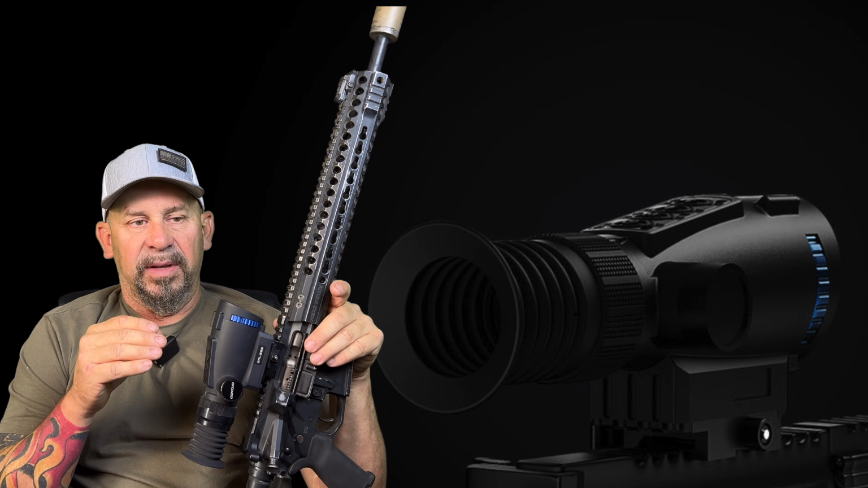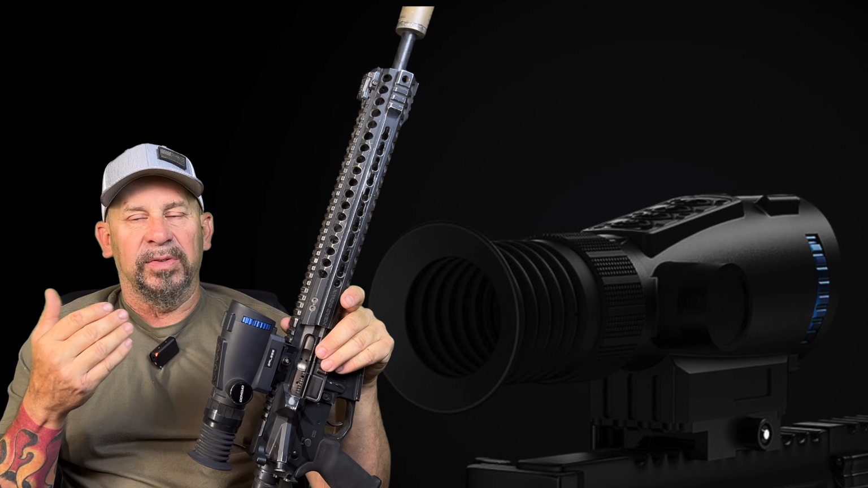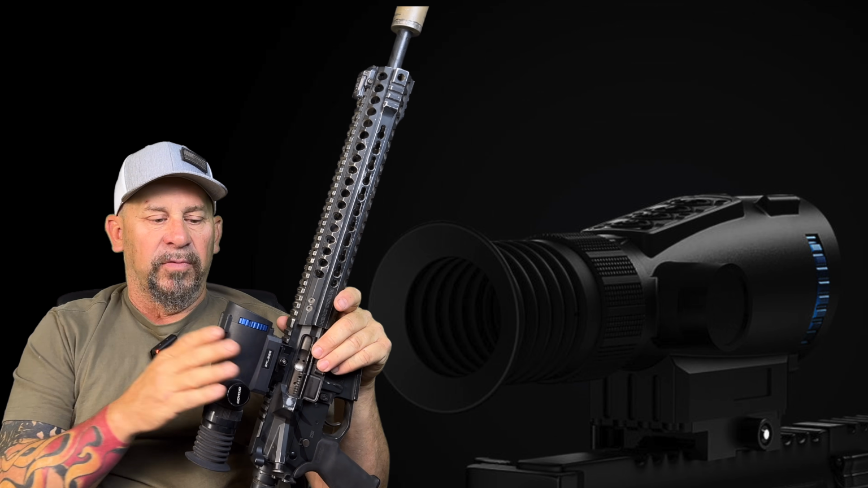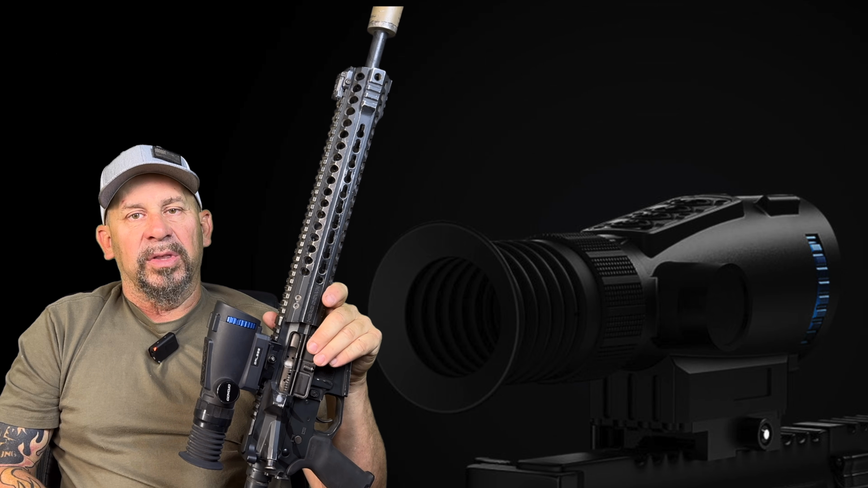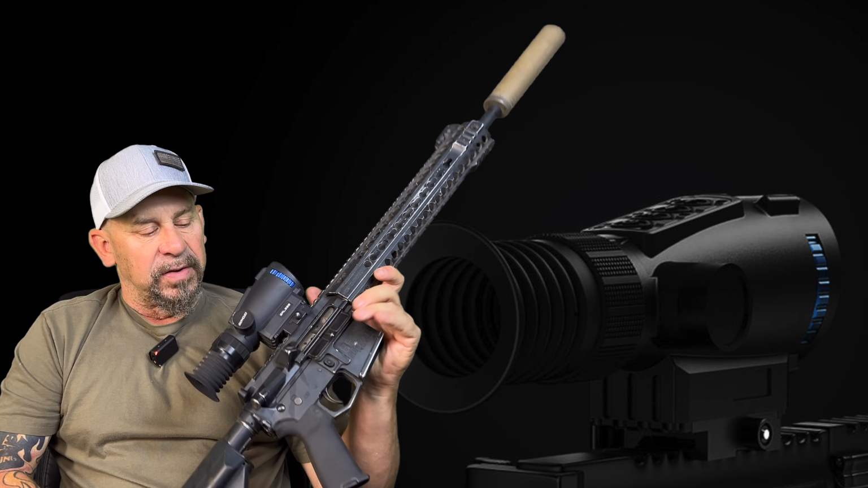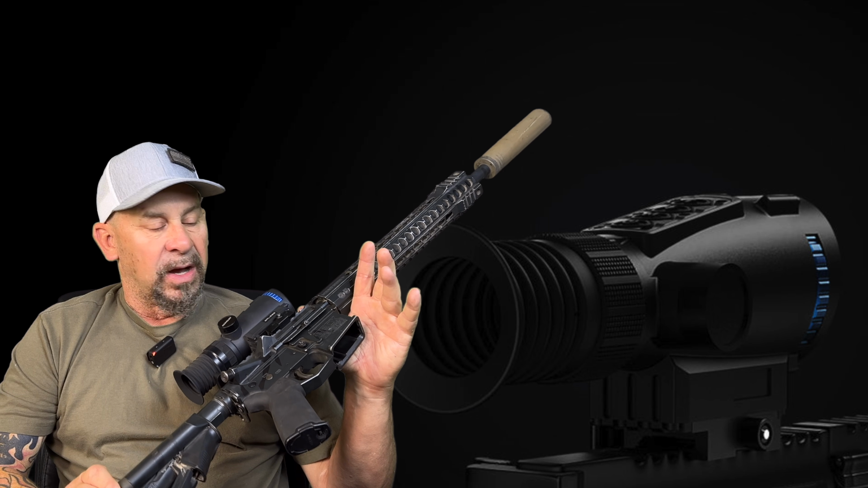or say half as much more or double of what this scope is, that aren't quite the quality of this scope. So all in all, very positive feedback on this scope.